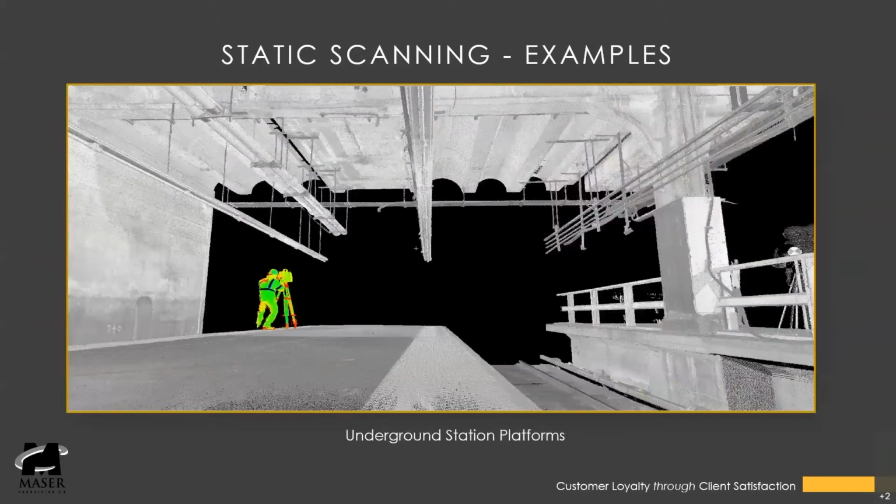Here's another example of an underground station platform that was scanned. And as you can see, you can even notice the detail with the tactile warning strip at the edge of the platform. You have the cables up above, the structure is clearly evident, the columns, the third rail on the track, the rails, the ties, all of that information is captured from the static scanning. And then it's converted into 3D CAD files for use of designers.